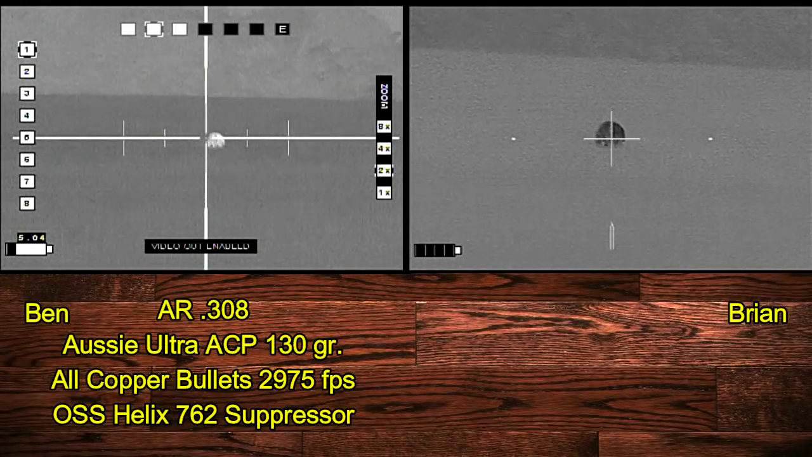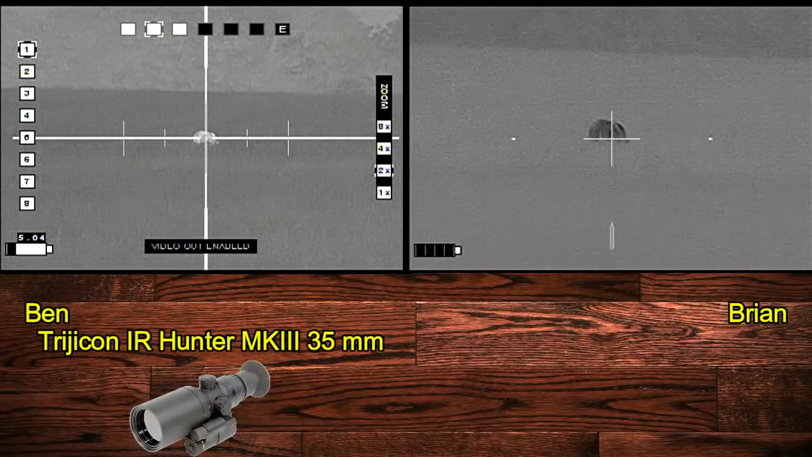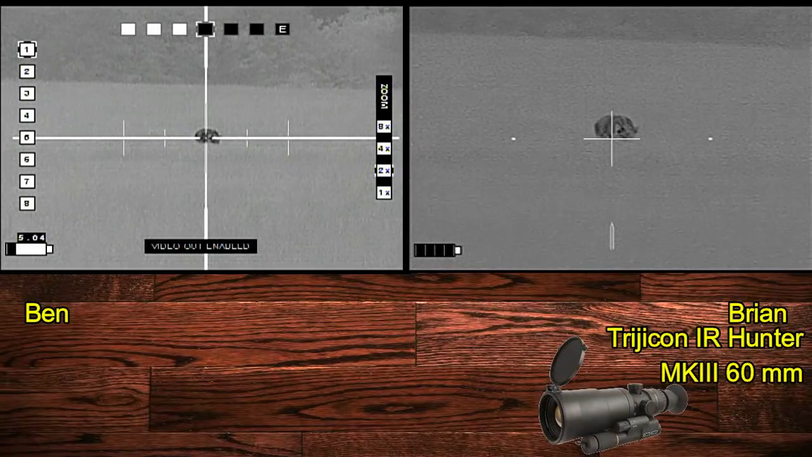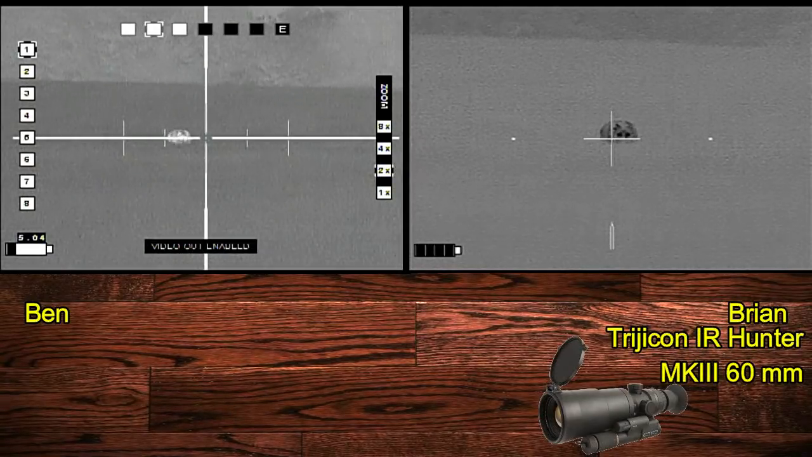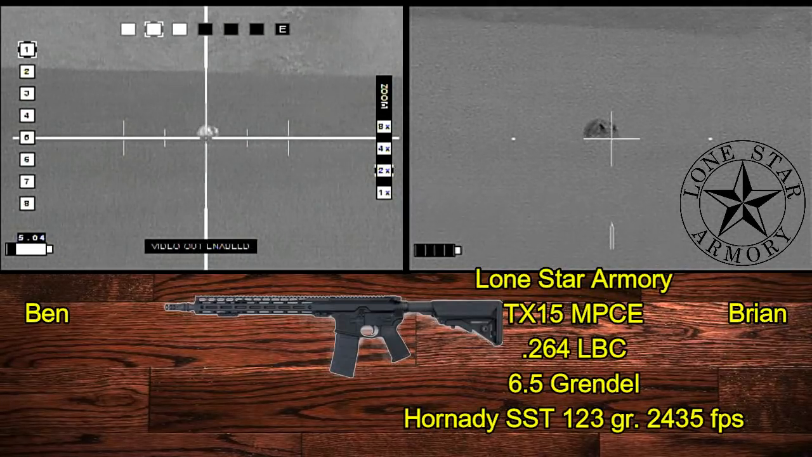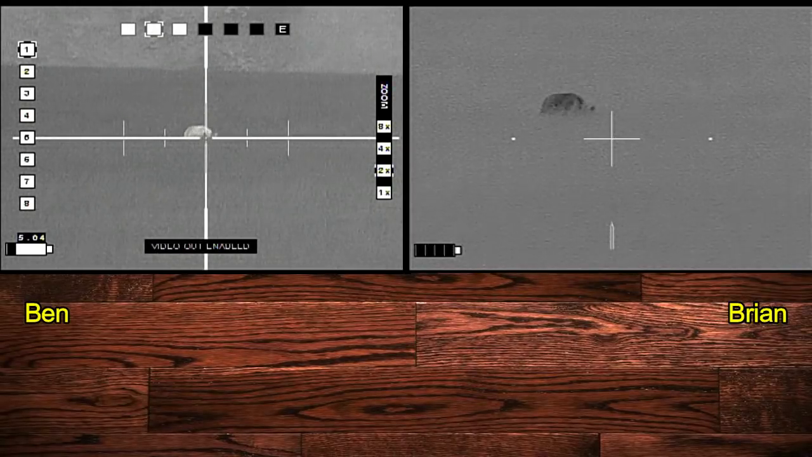Ready, sir? So Ben's shooting a 308. He's got a brand new IR Hunter Mark III 35mm weapon sight, and I'm using the IR Hunter Mark III 60mm. And of course, I'm using the Lone Star Armory TX15 multi-purpose carbine, and I'm shooting Hornady SST 123 grain ammo.